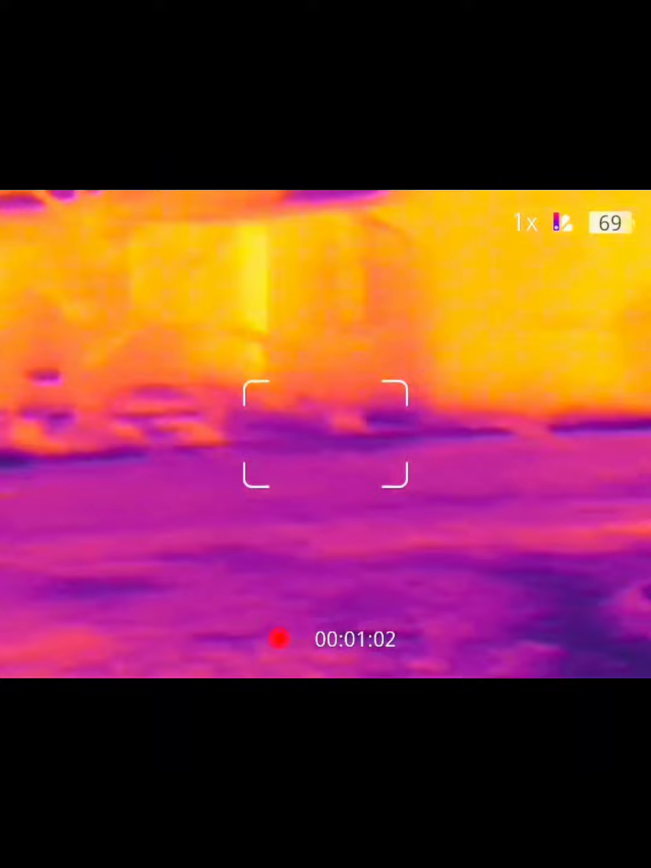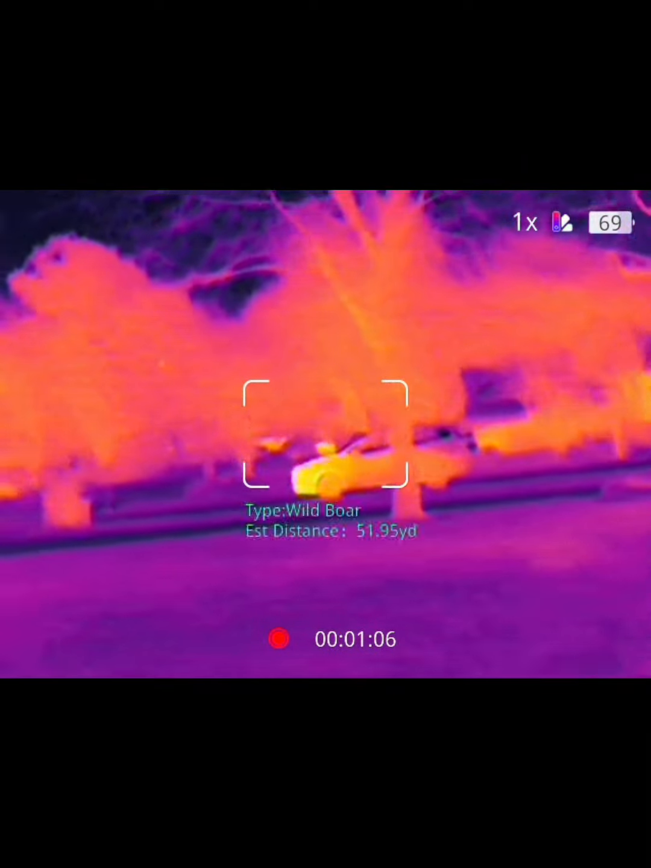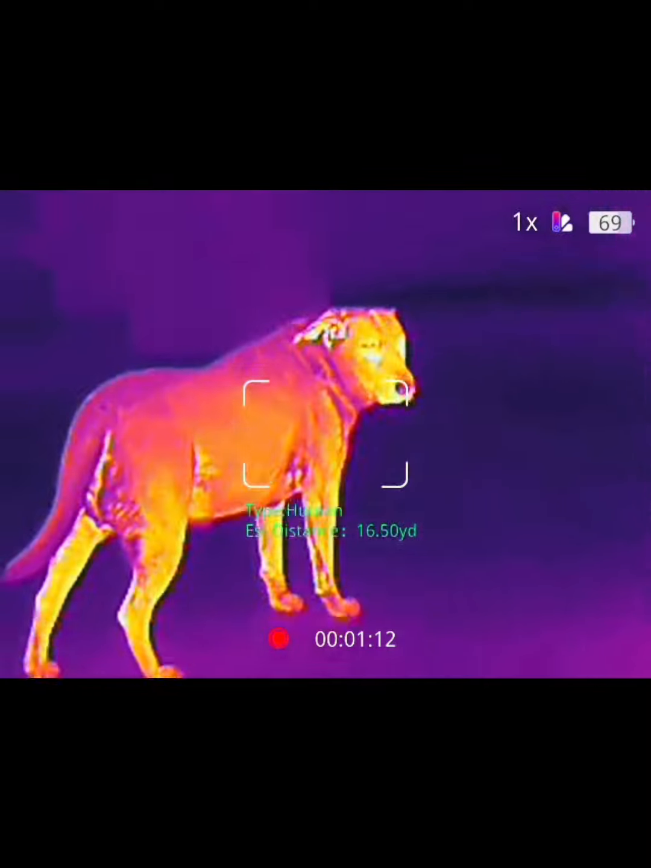So, hey, all in all, this one from Topdon for $400. This thing is bad to the bone. Don't knock it until you try it. If you're on a budget, get it. I highly recommend it.